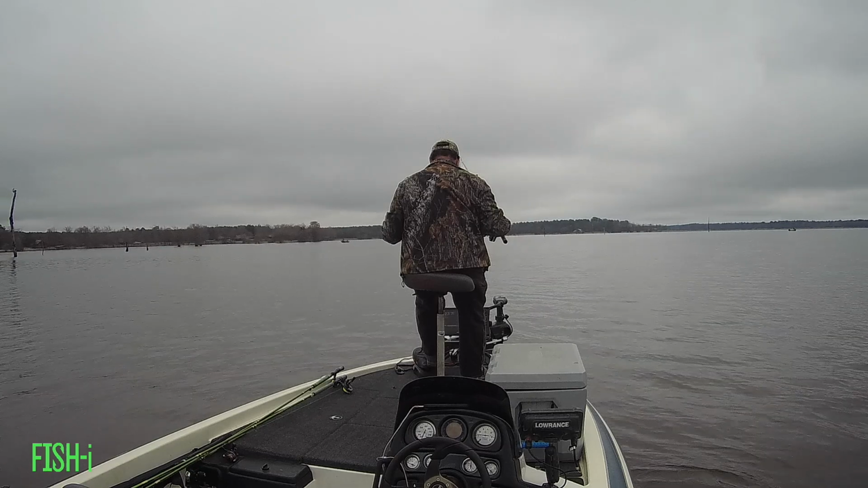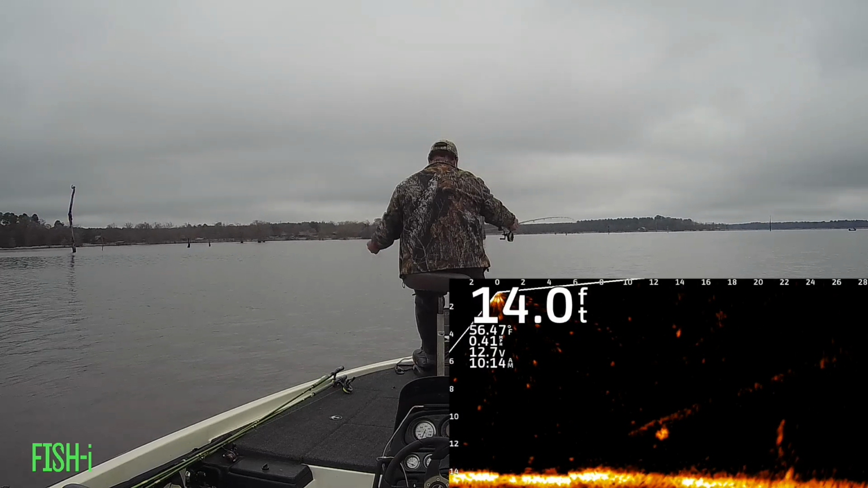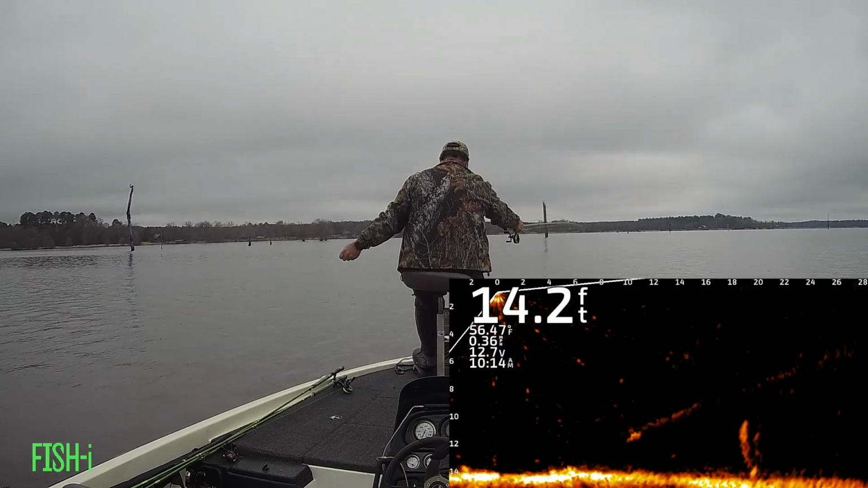Here's another one floating suspended just off the bottom. He's a nice looking fish on a live scope. You can see I dropped straight down on him and he's facing away and he turns and here he comes.